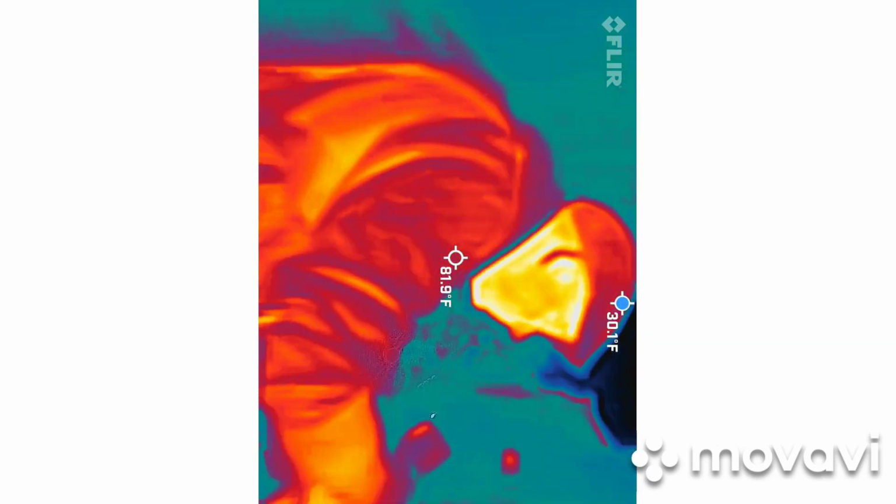The wonderful thing about this setup, the only problem is that these little batteries that go in here only last about an hour and a half at best. We've been out a little over an hour, so you should have still had some life left in it.